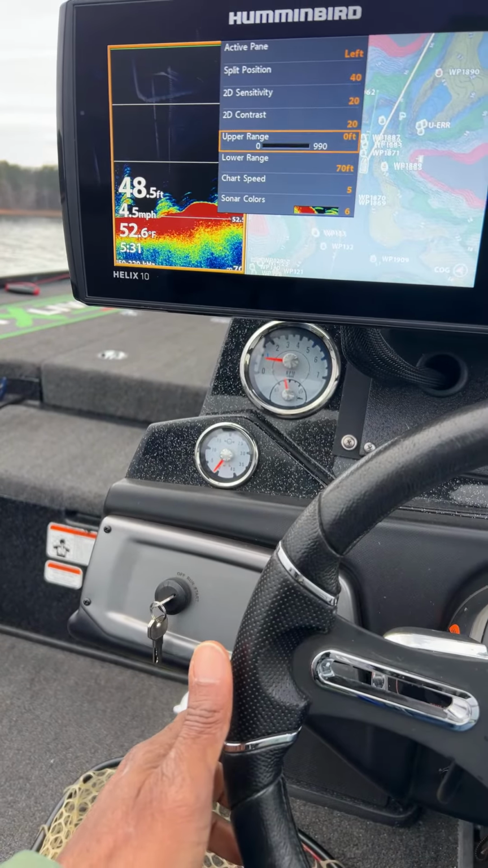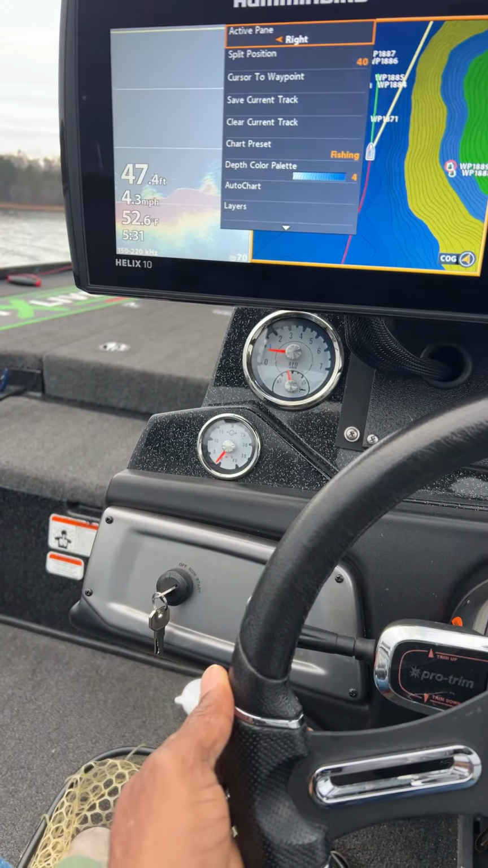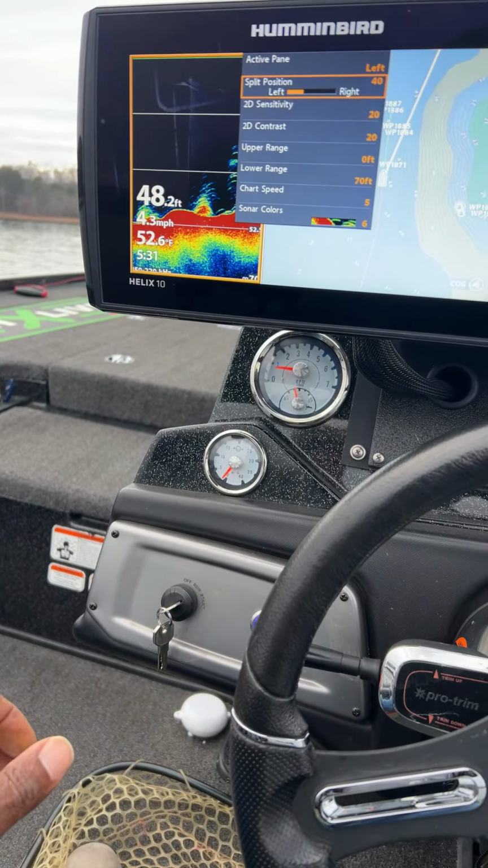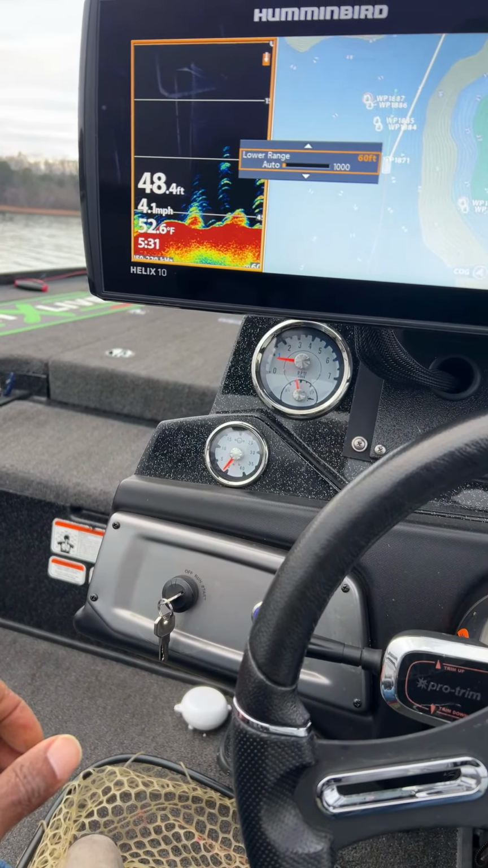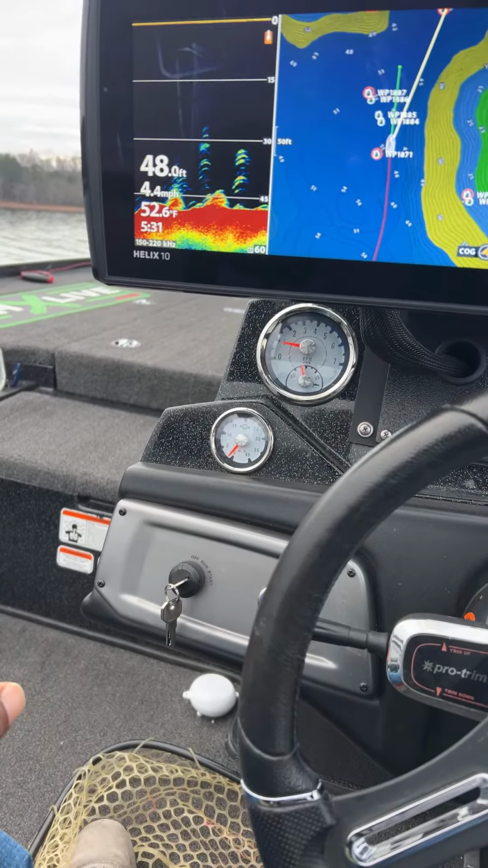Let's change this back over. Blow that up just a little bit. Go back over again. So we're gonna drop this back to about the 60-foot range. And like I said, all we're doing right now is just looking for bait fish.